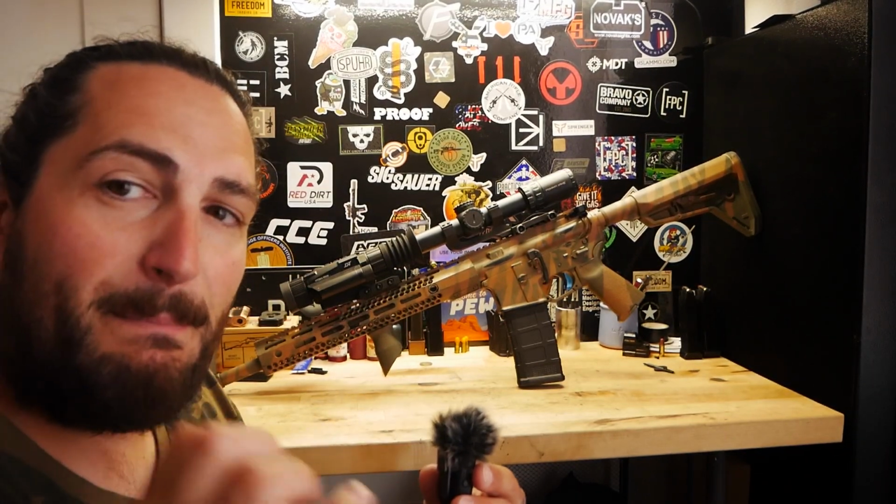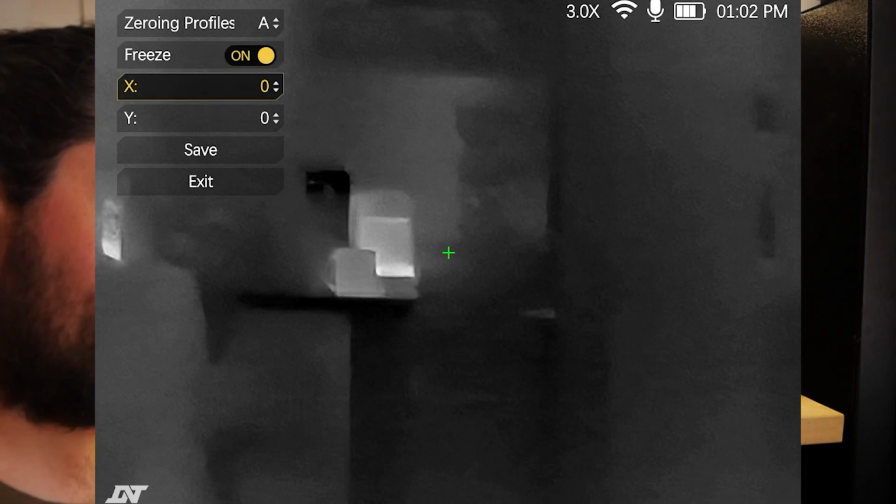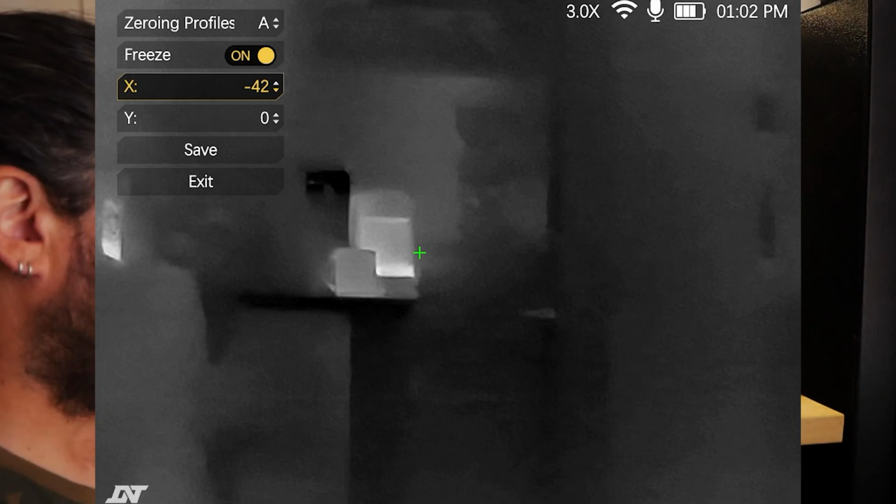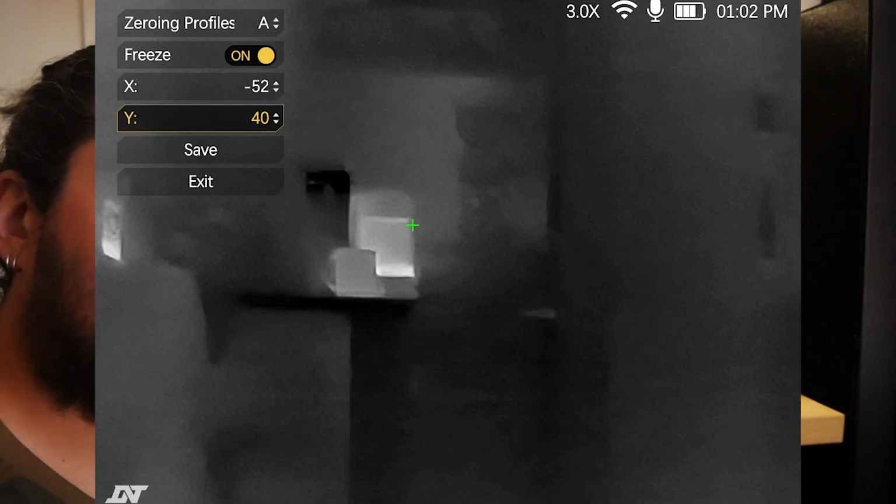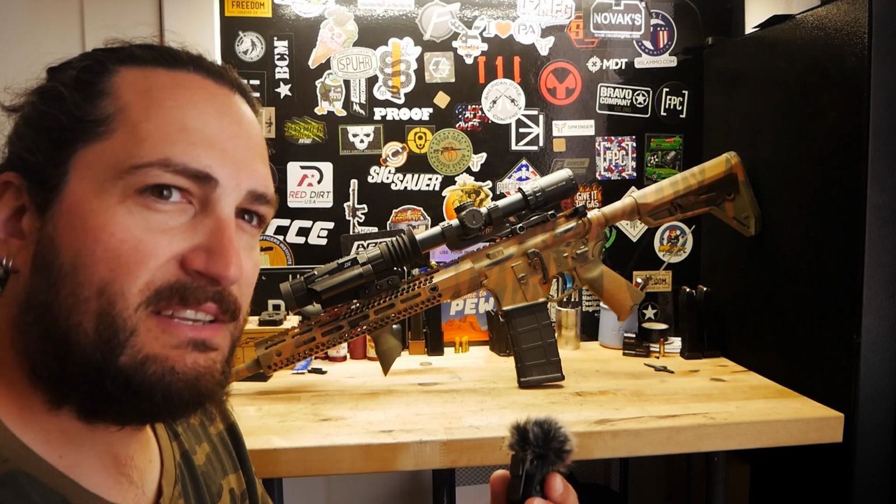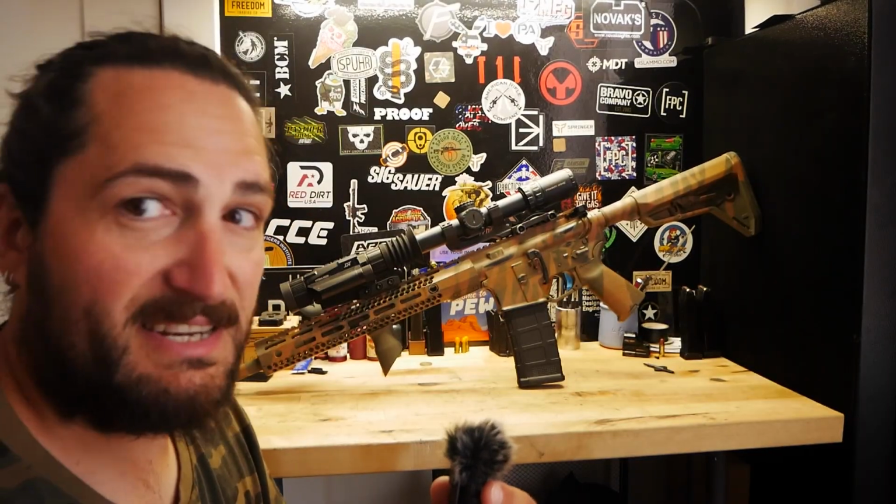Clip-on mode stays at base magnification, which on this one is 3x, so you're always zoomed in at least 3. The other thing I'm not crazy about is when you want to zoom in yourself with your LPVO, in my case up to 6x magnification. To zoom in 6x, you're actually zooming in 6x on the little screen that you're seeing in your thermal. So it gets a little more blown out, and you start to see the individual pixels on your thermal image. I would probably use the thermal as the scope itself and not use it as the clip-on.